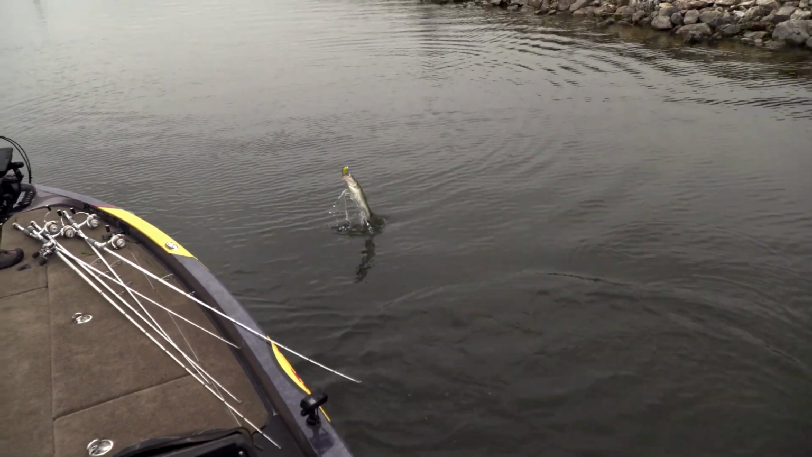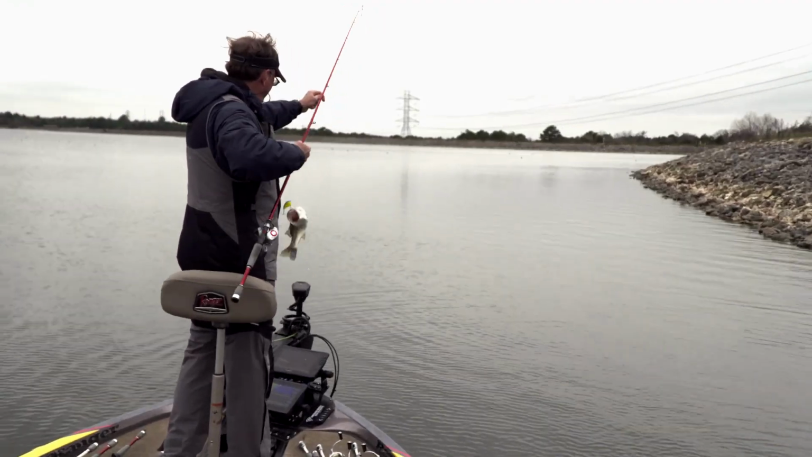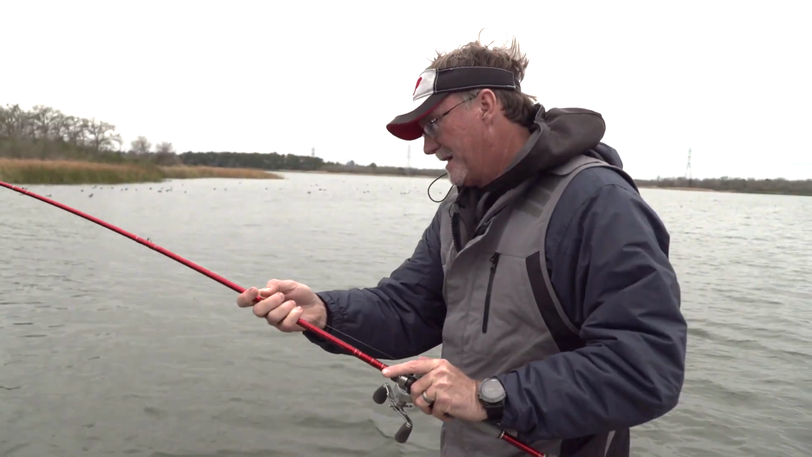We've been catching fish and getting bites basically since we started, and in any fishing trip, that's all you can ask for.